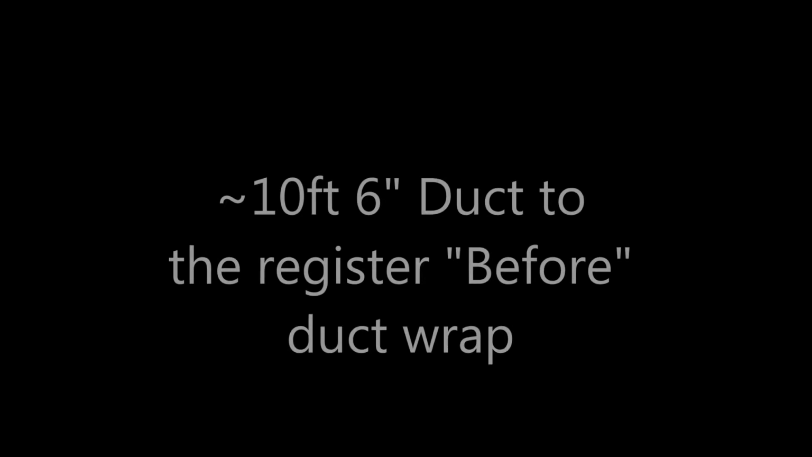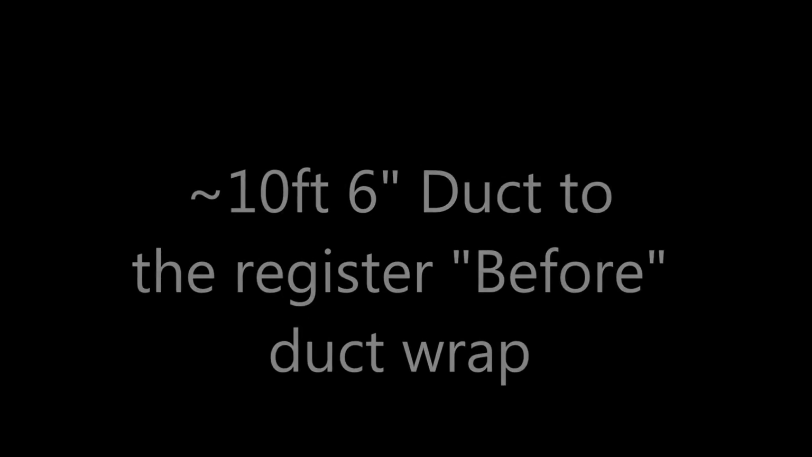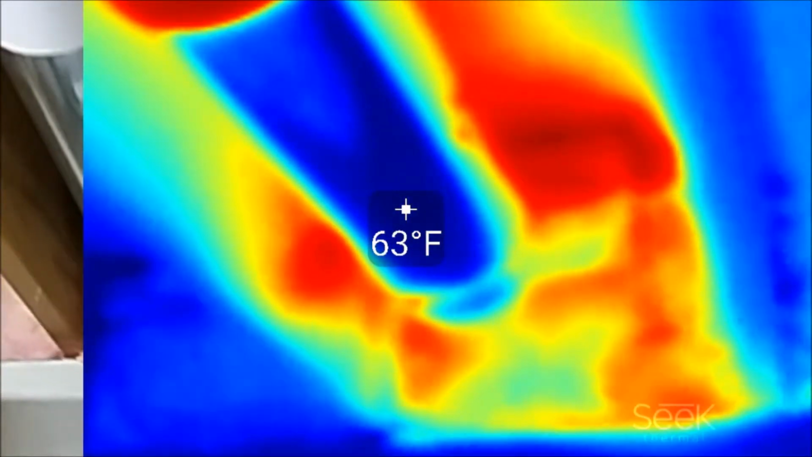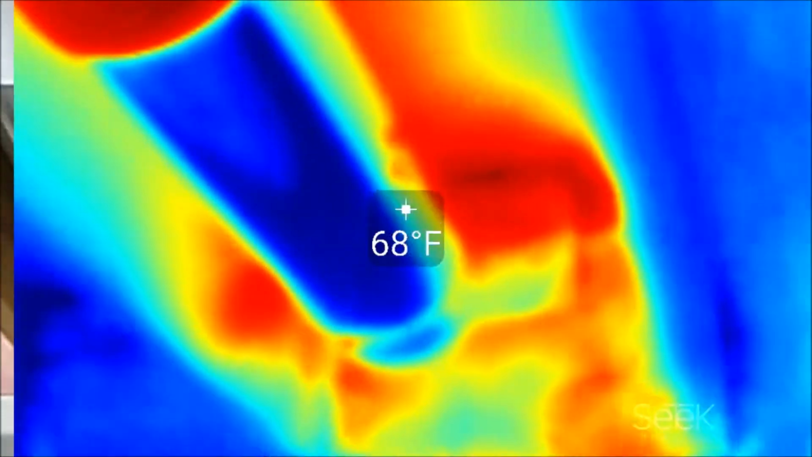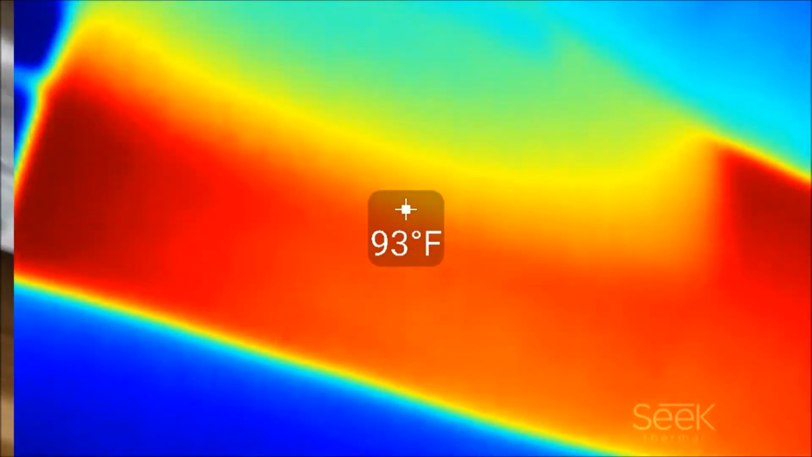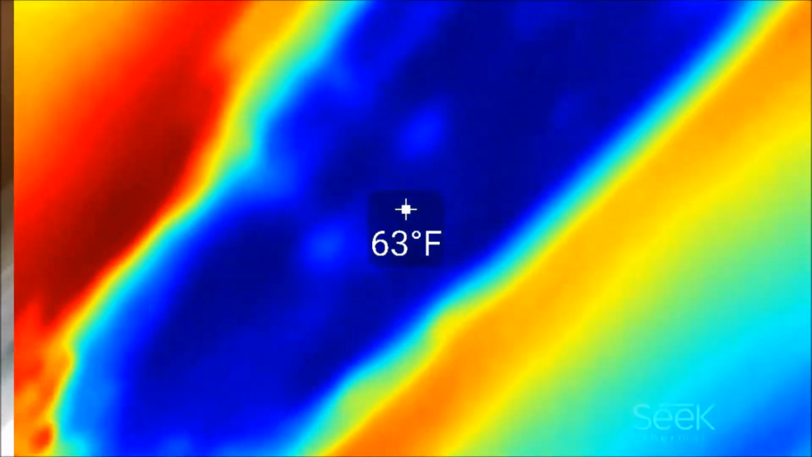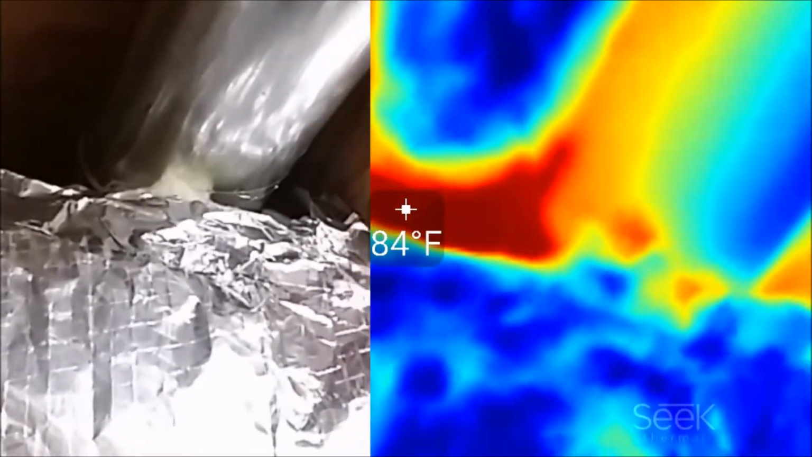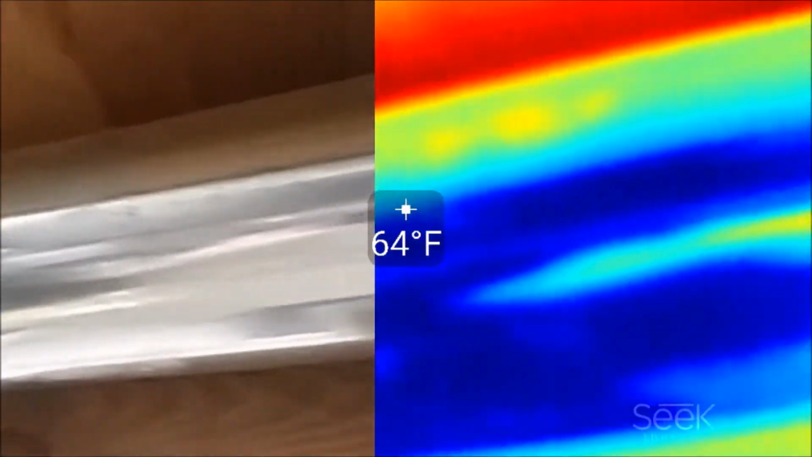Okay, the next thermal imager shot will be underneath the register, the ductwork that's going to the register I just measured. So here you can see I taped a piece of paper to the top of the ductwork because the thermal imager does not respond well to metal. This is the way to allow the temperature still to be taken. You can see it's about 95 degrees on the pipe itself. The white paper is not there anymore, and back at the supply plenum it's heated up. So you can see it's definitely hot inside that cavity.